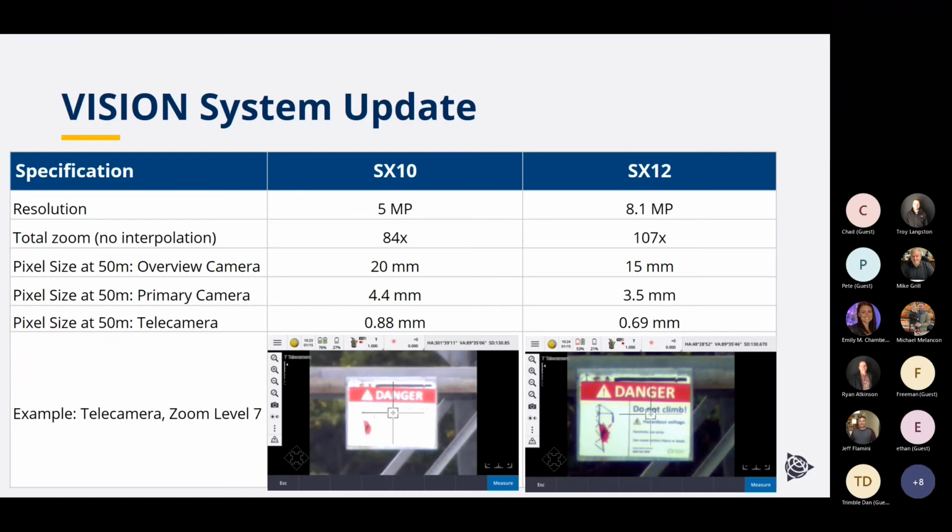This is like looking through the eyepiece of a Trimble S7 type instrument. This is going to give you far more detail and magnification than you get in something like a Trimble S7. So you can easily sight things, whether it's in a darker environment or a little bit harder to see.